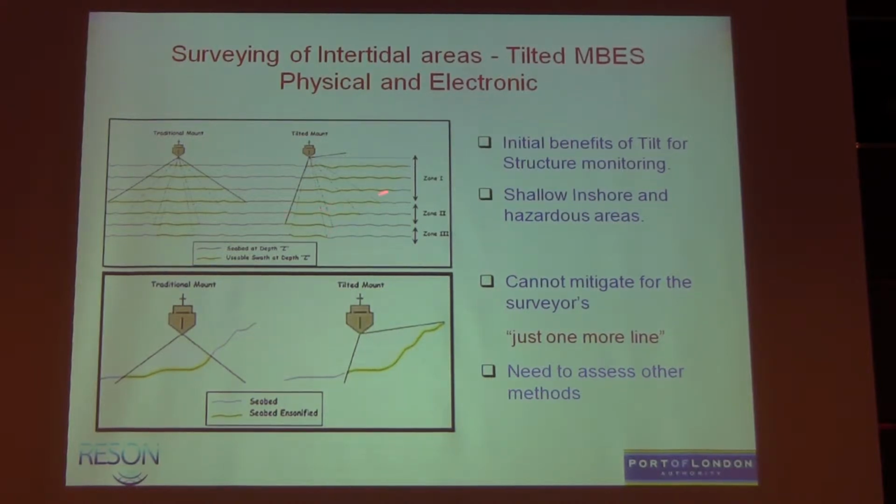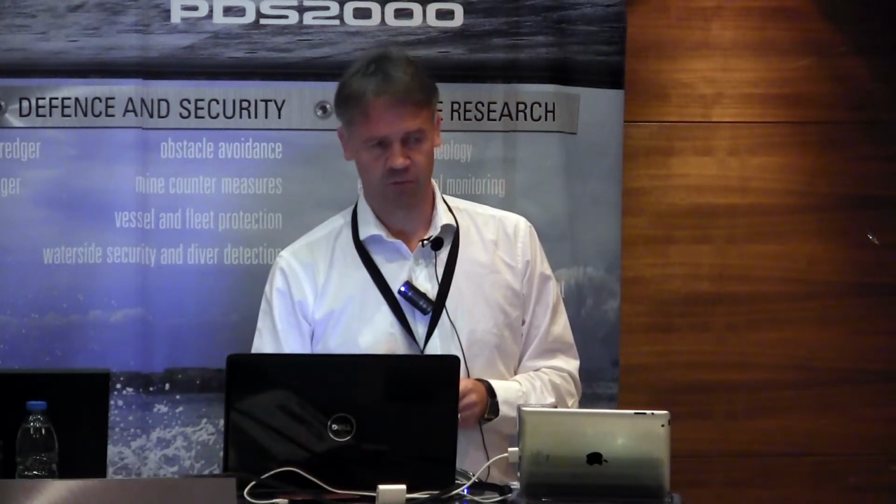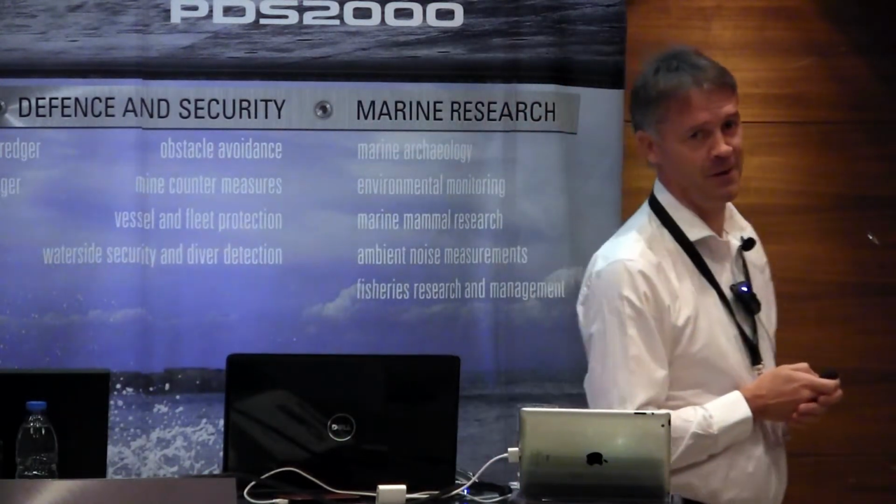The green areas are the areas you're sonifying. So if you're just in vertical mode and tilt mode running the same line, you cover a lot more in those shallow depths. So we keep the boat in the deeper water, at least we say we do, or we try to, and we're covering all this area up here by having it in tilt. So really useful. One of the issues is, I was a field surveyor for quite a few years, and that phrase, just one more line before we go home, used to be something the crews were consistently annoyed with. And we've run 2 multi-beam heads into hard bottom and had to replace them with RESON, which is unfortunate. So we really did need to assess other methods because we've got a lot of intertidal area.